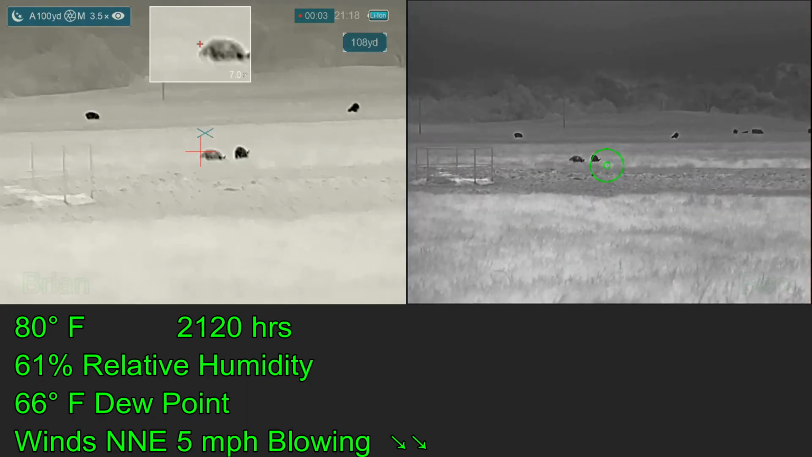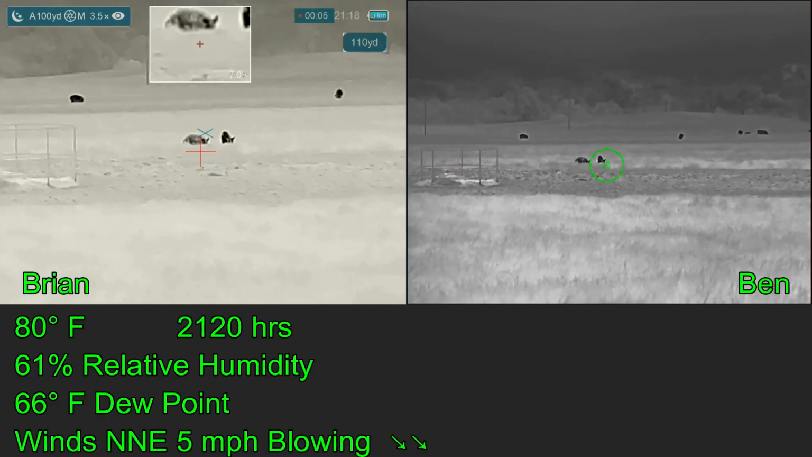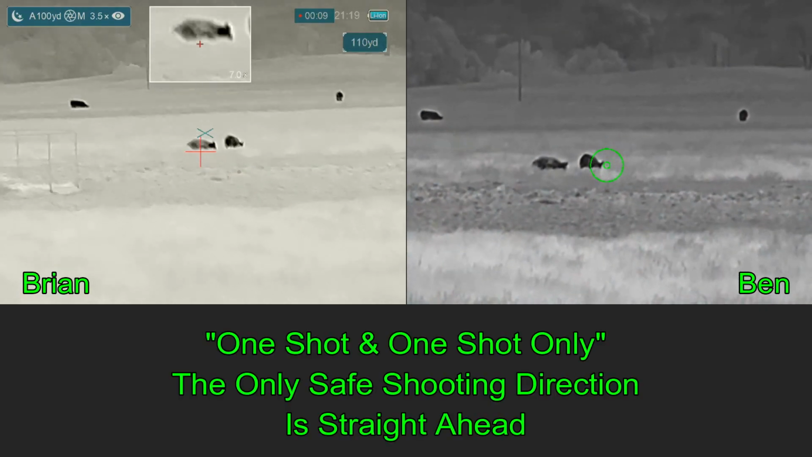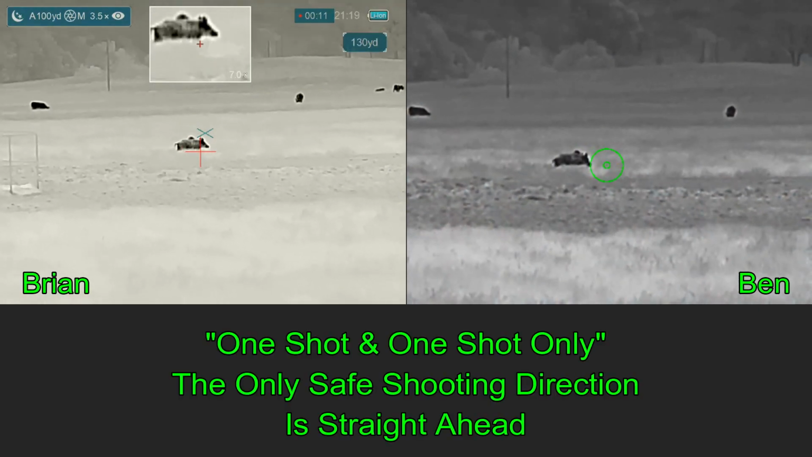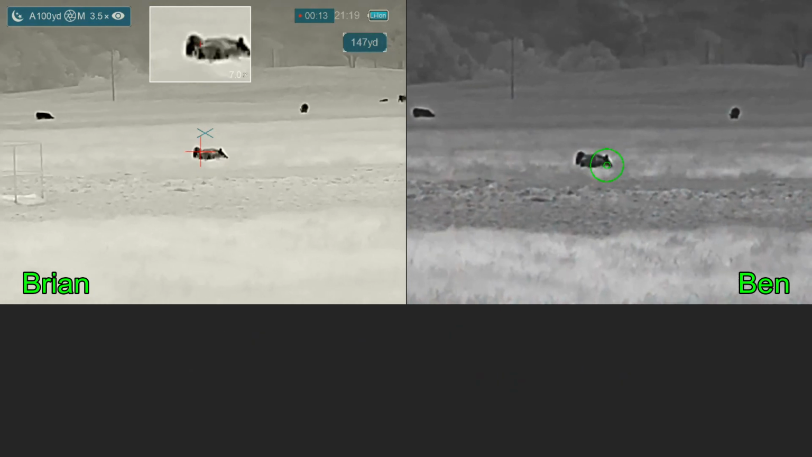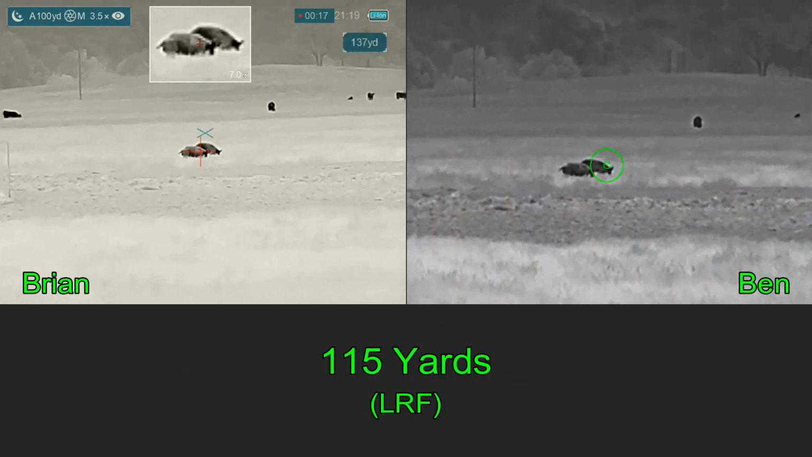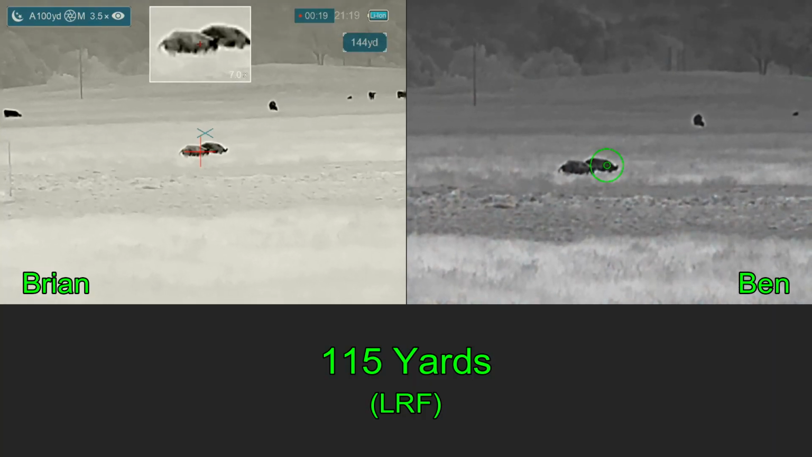No cattle directly behind. Are you good? I'm good. Here I make sure that Ben's shot angle is also clear. You have the one on the right? One on the right. They're crossing. I'll take the one on the right. So no matter what, he's going to shoot whatever hog is furthest right. You have the one on the right? I do. 3, 2, 1.